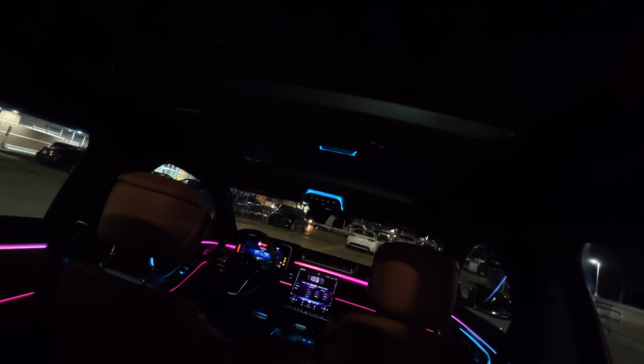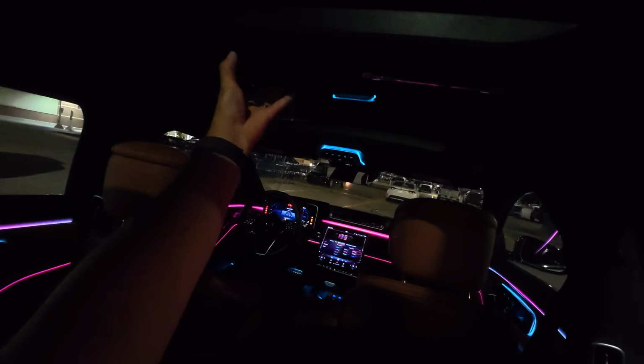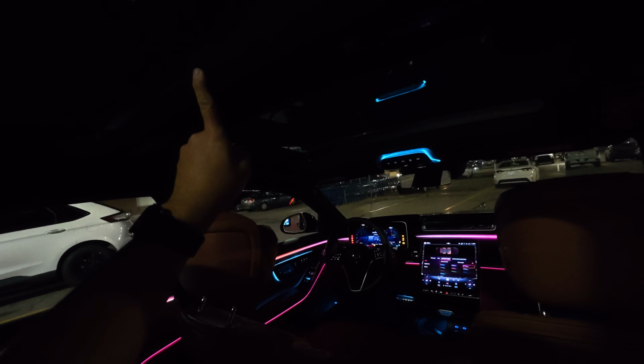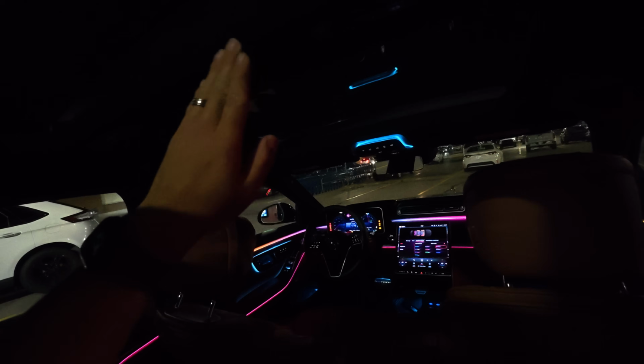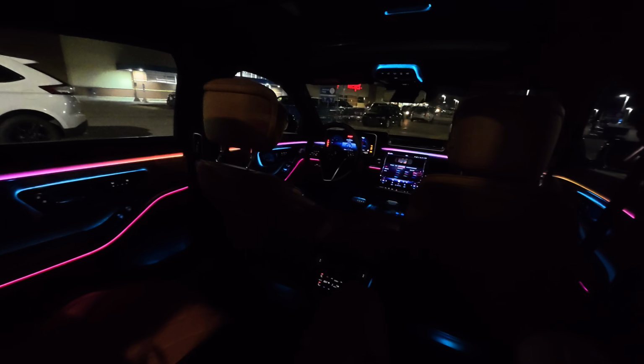The dual sunroofs here too. If you have the upgraded, another tier up Burmester sound system, there's another speaker. This one does not have it. Actually, this headliner is not suede, so it's not optioned, which I feel like at this price point should be standard. This is optioned to $144,000. It's a very, very expensive car.